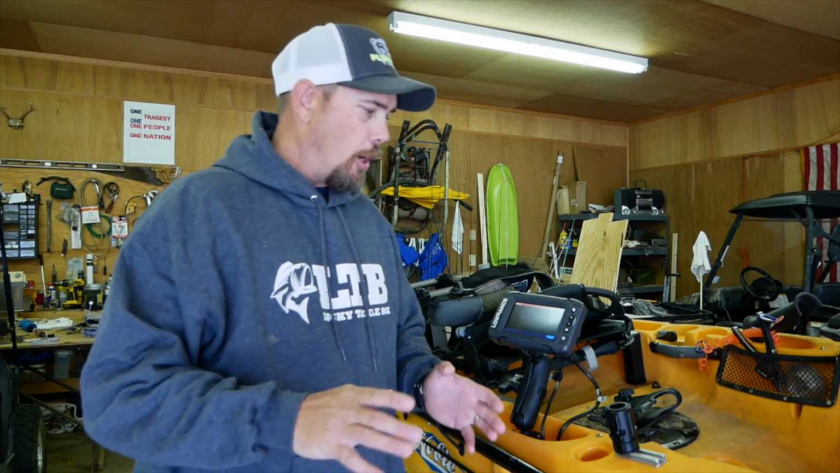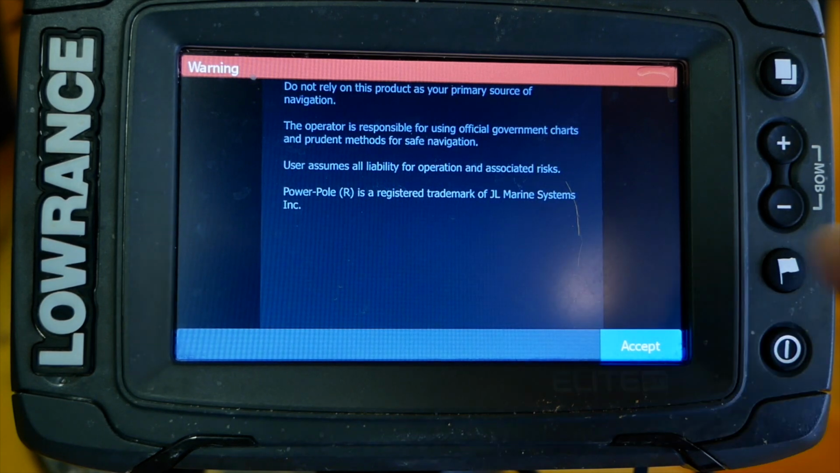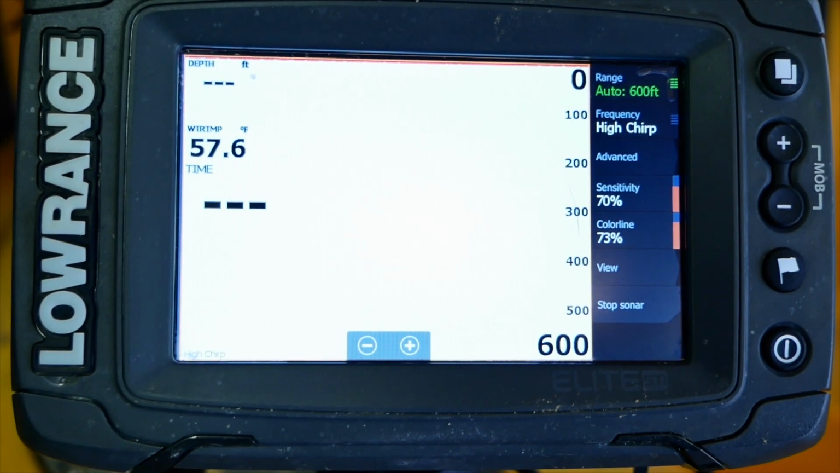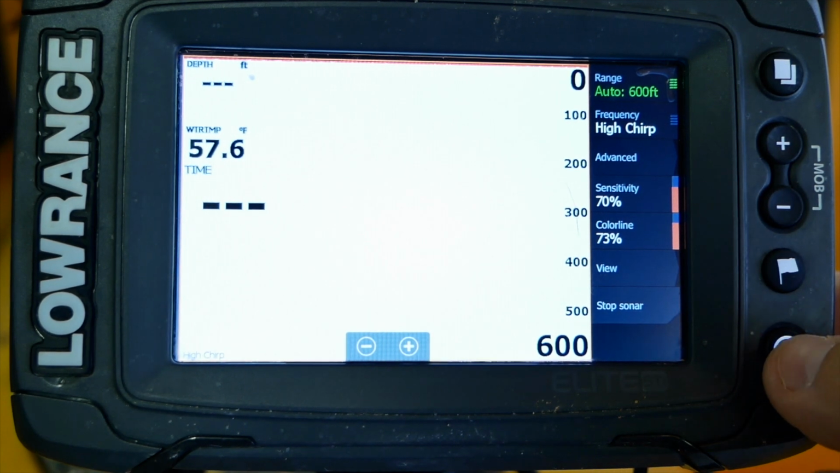Alright, so as of right now, I'm going to go through some quick settings on this unit and show you what my settings are and how I like to set this unit up. Alright guys, we're just going to hit accept right here. And it goes straight to our screen here. So what I'm going to do is go into demo mode. The way you do that, you just hit this button here.